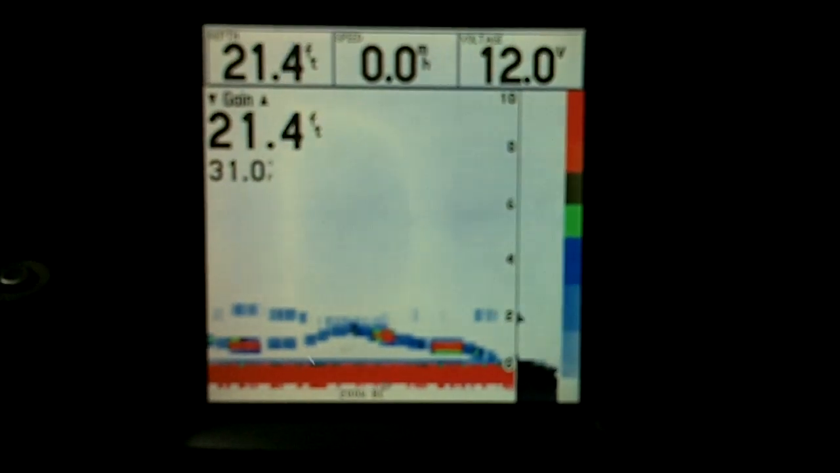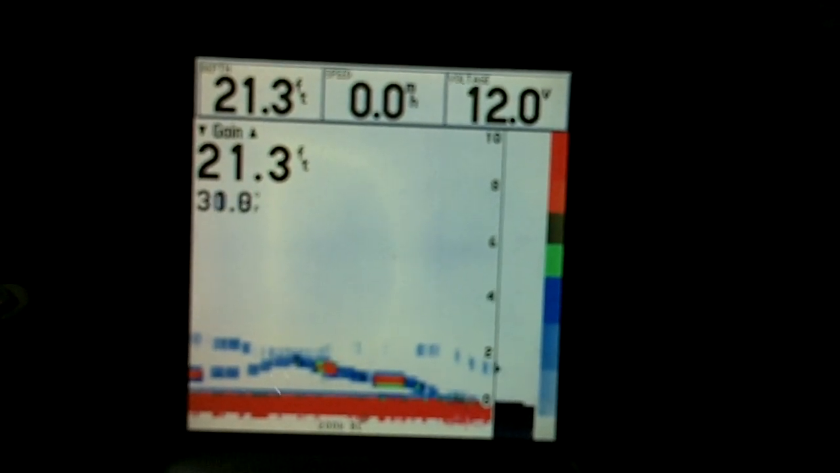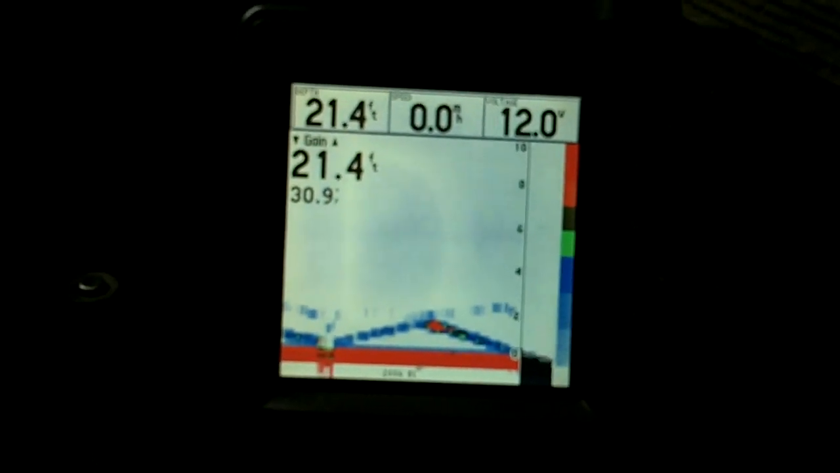Darn it, he dropped back out. You don't catch them all, you definitely gotta try to figure out the right cadence. Yeah, this guy keeps looking, but I can't get him to bite.